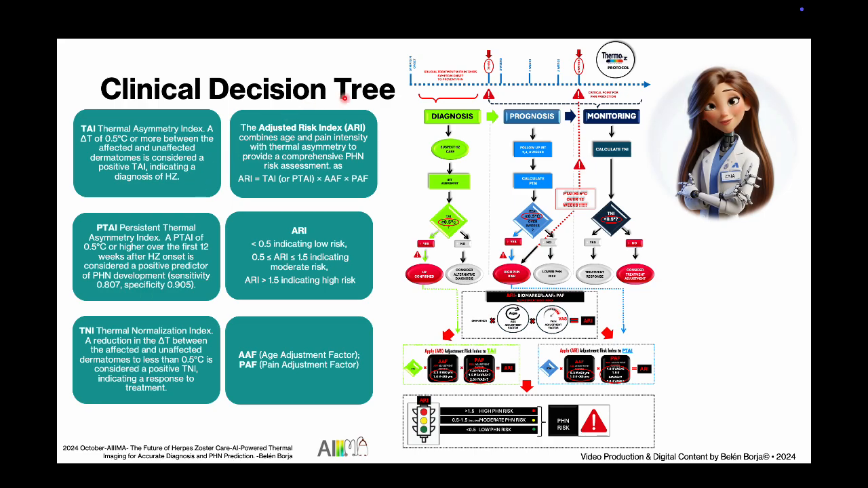And now I want to walk you through our snazzy THERMO-Z clinical decision tree. This thing is like a choose-your-own-adventure story for herpes zoster and PHN. And check out that timeline at the bottom. It's our adventure roadmap. Every step on that horizontal line represents crucial moments in our journey, starting with those first 72 hours that are absolutely critical. Miss that window and treatments lose their superhero powers, plus PHN risk skyrockets. It's like medical Cinderella, but instead of a pumpkin, we get post-herpetic neuralgia.